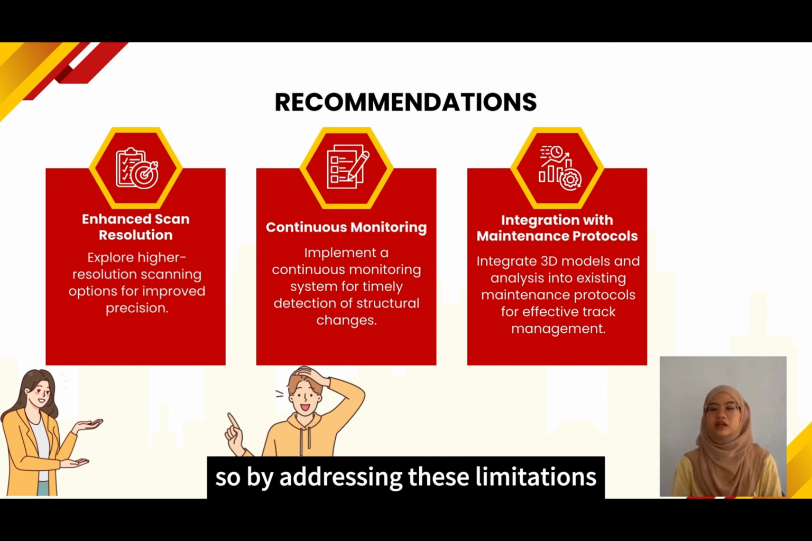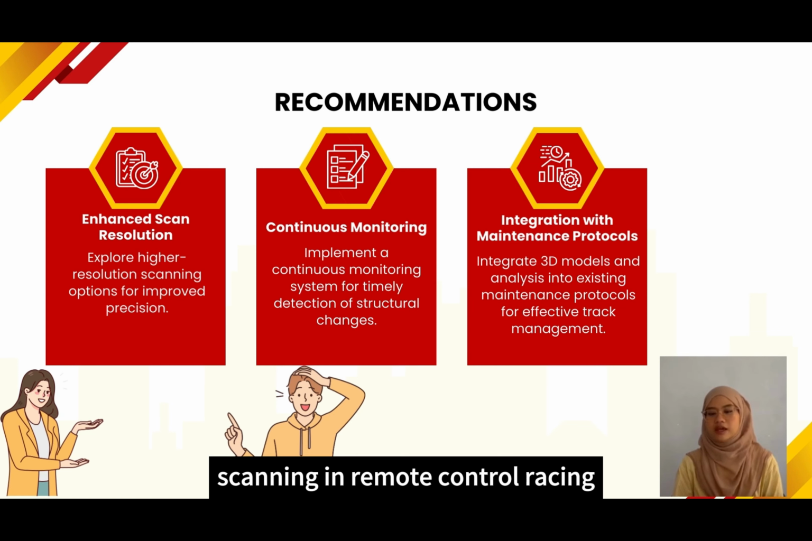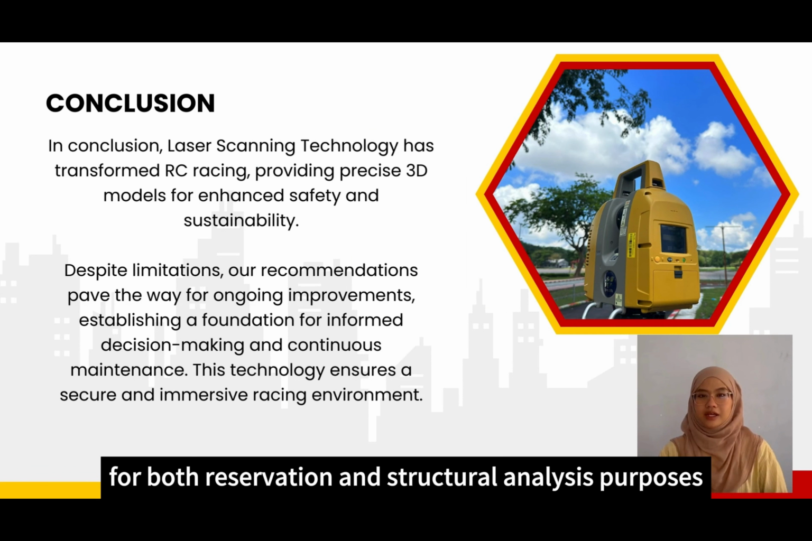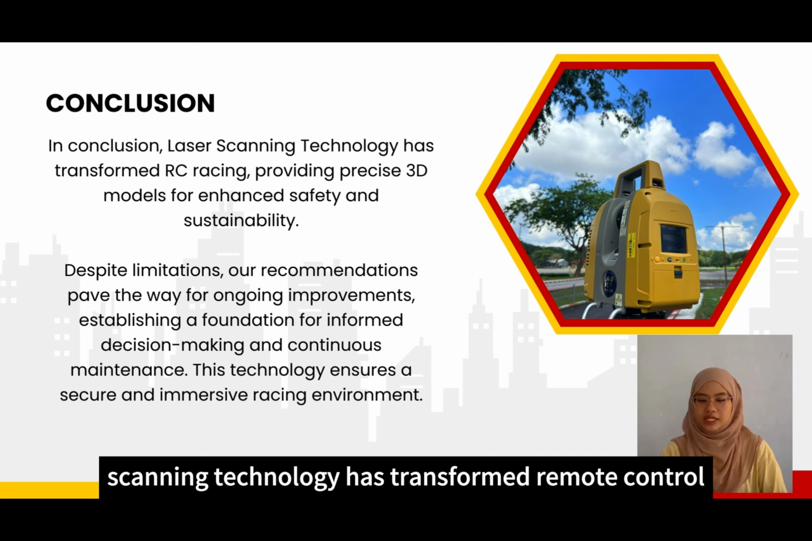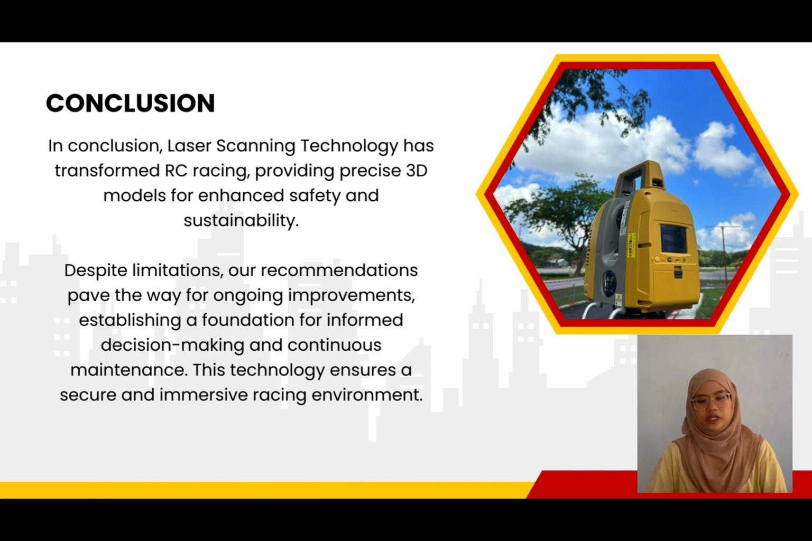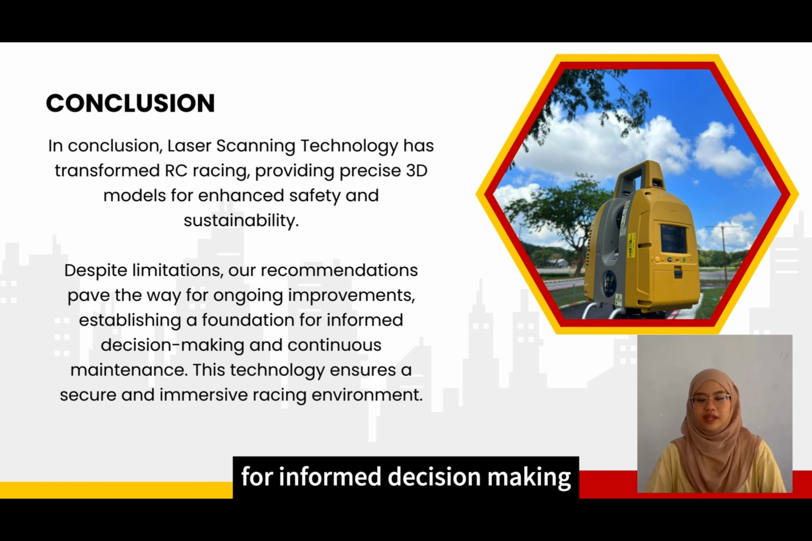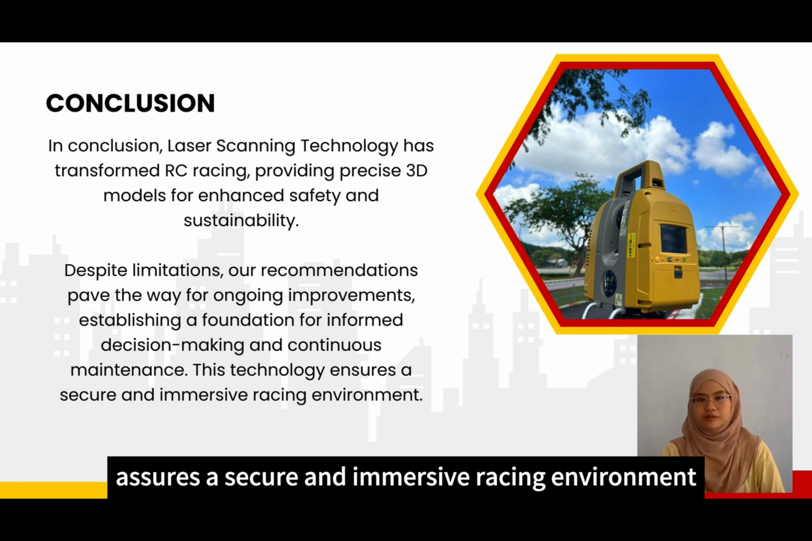So, by addressing these limitations and implementing the recommended measures, future applications of terrestrial laser scanning in remote control racing can further advance the accuracy and utility of 3D models for both preservation and structural analysis purposes. In conclusion, laser scanning technology has transformed remote control racing, providing precise 3D models for enhanced safety and sustainability. Despite limitations, our recommendations pave the way for ongoing improvements, establishing a foundation for informed decision-making and continuous maintenance. This technology ensures a secure and immersive racing environment.